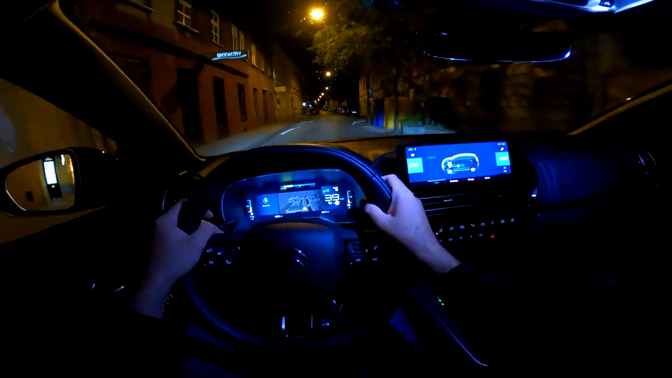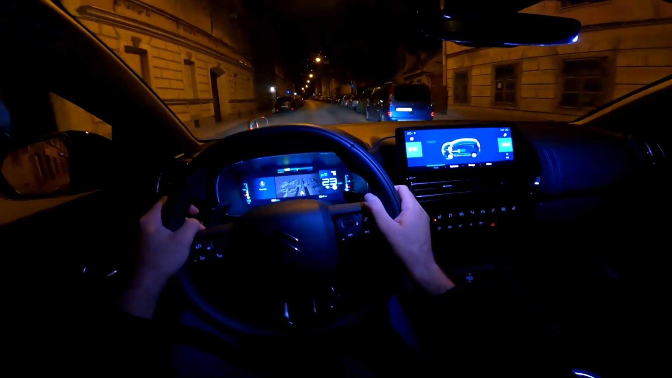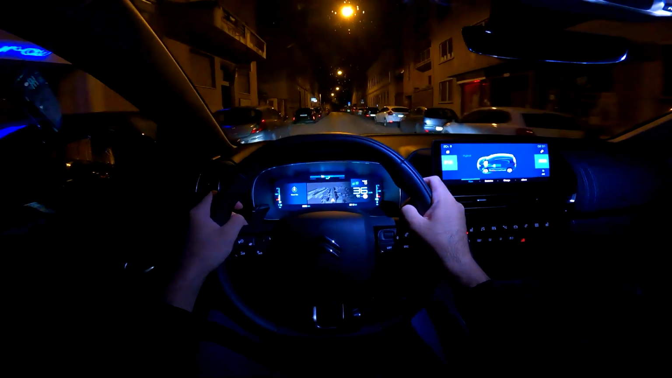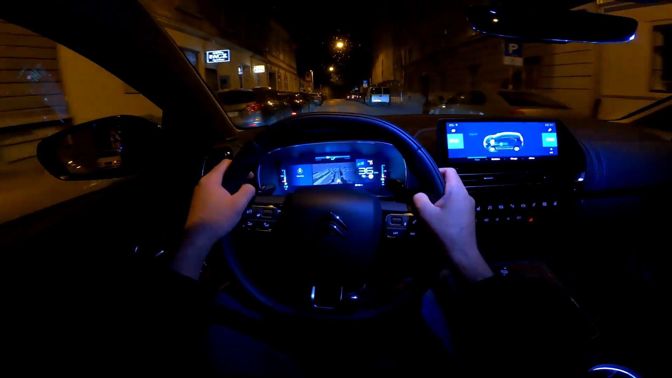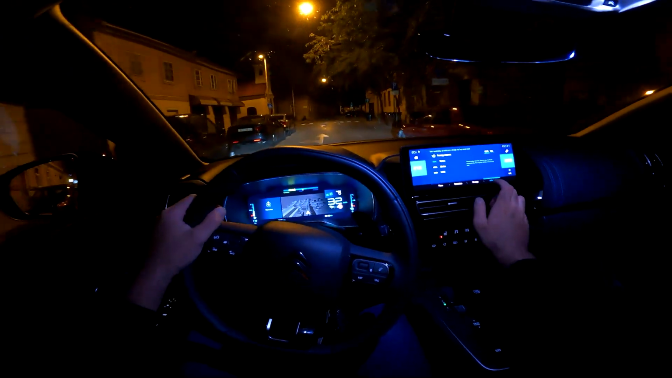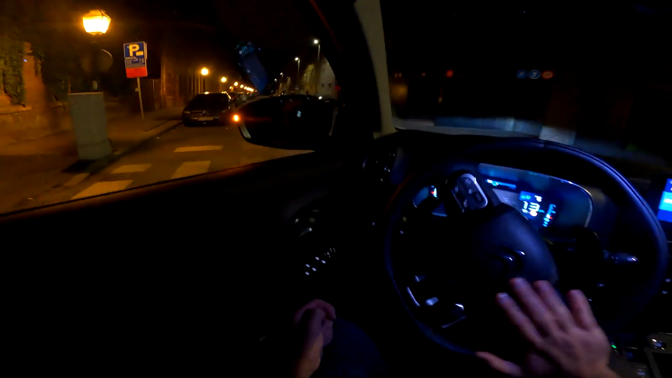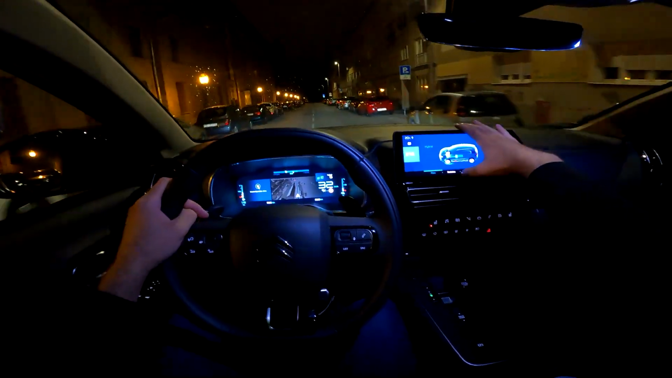B mode, release the throttle, and now you see that we are charging the battery that way, recuperating the energy. And there's also the option of the e-save. The energy reserve allows you to force charging by the engine while consuming fuel, so that's also an option, but not gonna do that right now.